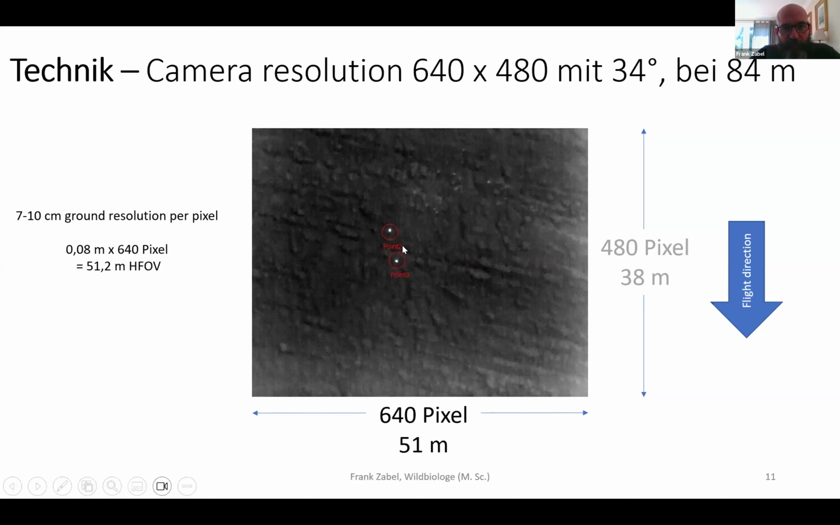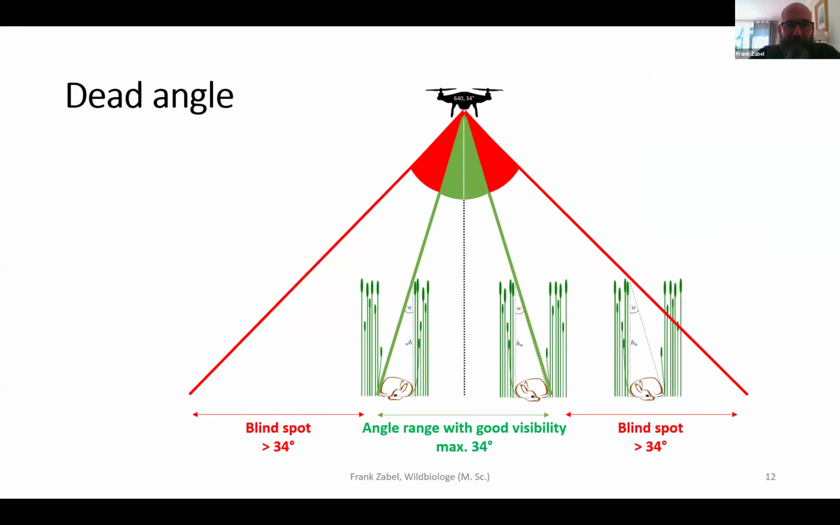And I think the image quality was also improved by a technology which Tobias will later explain for you, I'm certain. And then we fly also during the mornings to have the highest possible temperature difference between the meadow and the fawns. So it makes it easier to spot them, and not seldom the farmer also wants to start mowing once the sun is up.